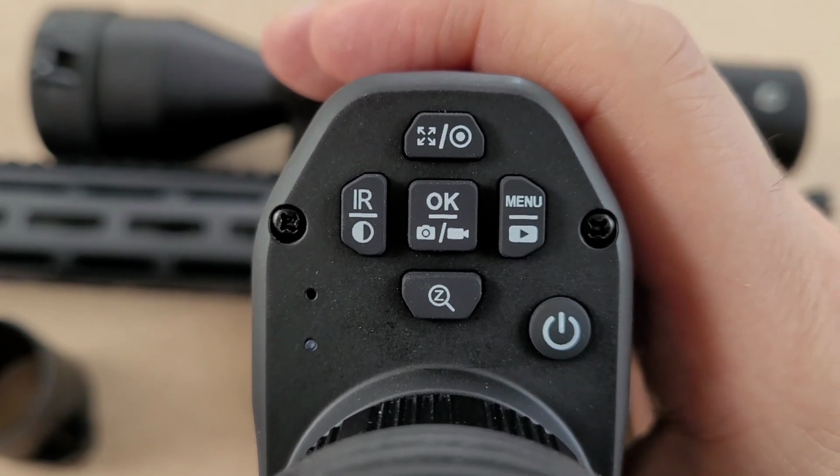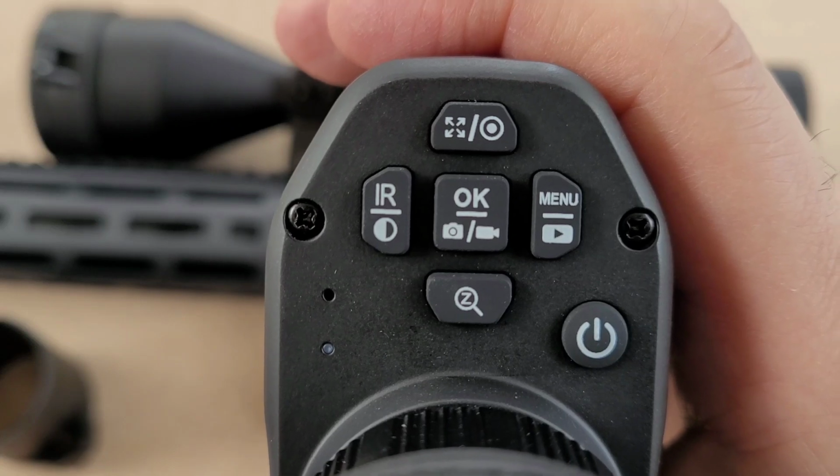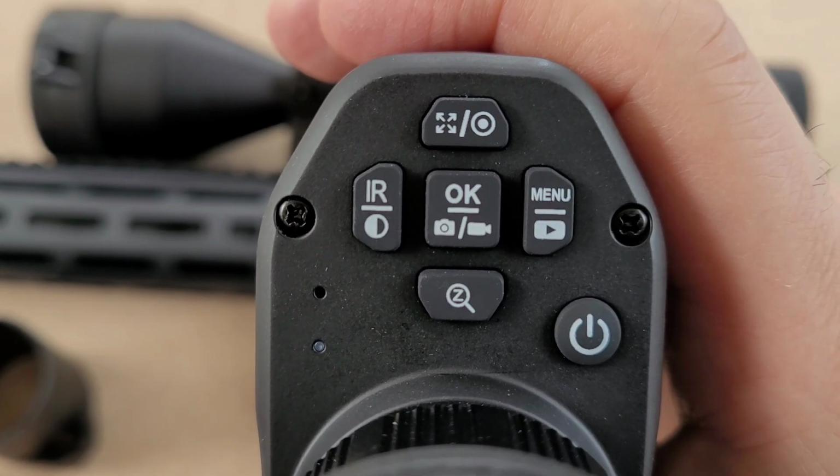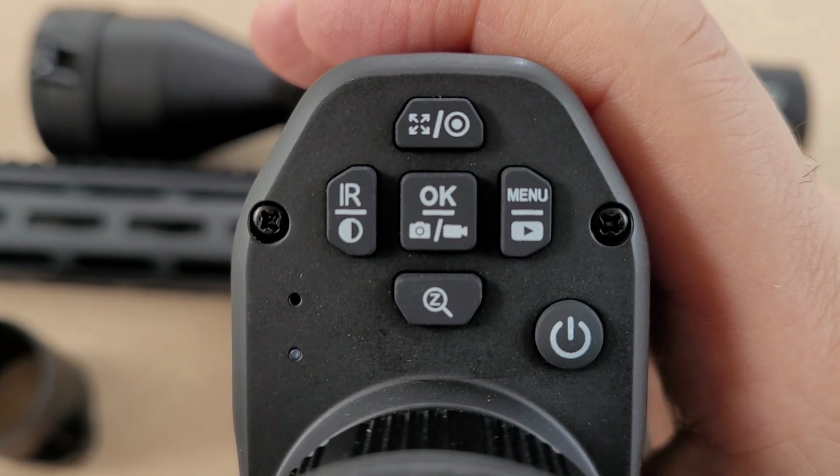This does allow you to take pictures with it even while you're recording, and that's what the middle button is for. Obviously, the button on the right is to start the recording and to take you to the menu if you need to. And there's a digital zoom with the very bottom button.